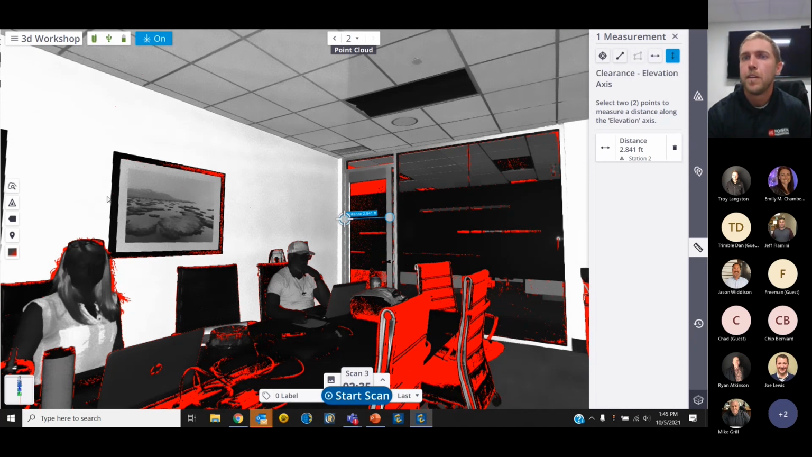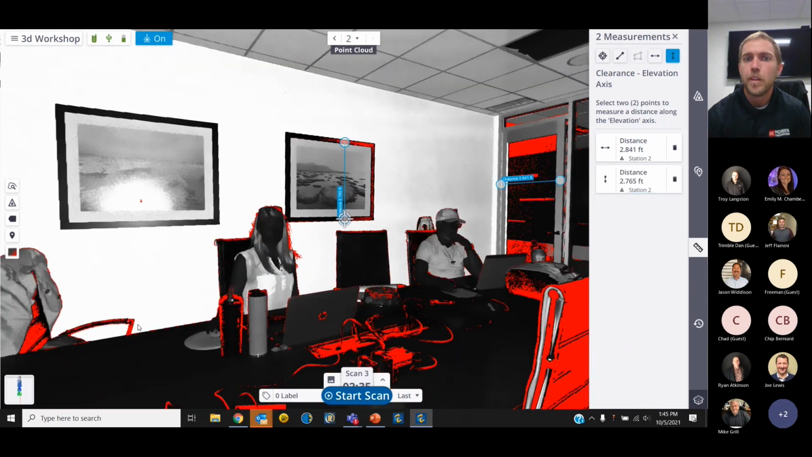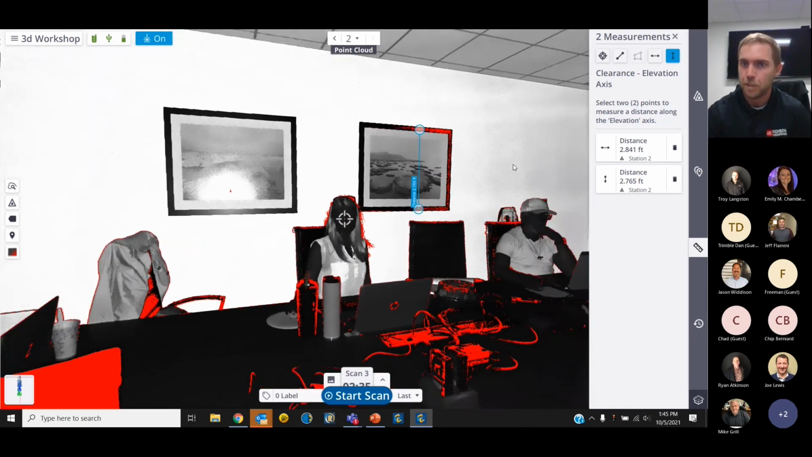Lastly, we have a vertical measurement. We'll just pick something random on the wall here just to show the tool. So there you have it. We have our 4 measurement tools. We have a single point, a point-to-point, horizontal, and a vertical measurement tool. So all pretty powerful for in-field deliverables.